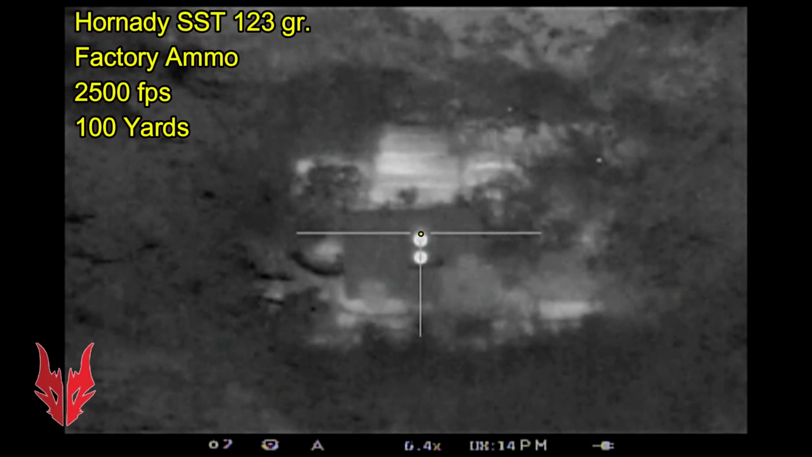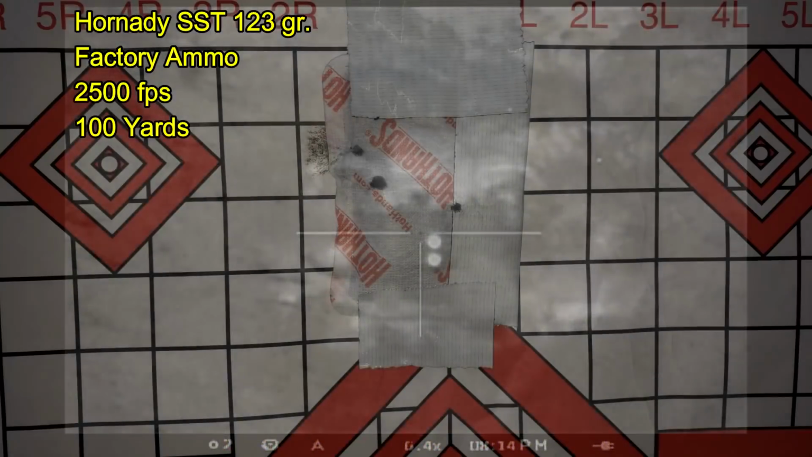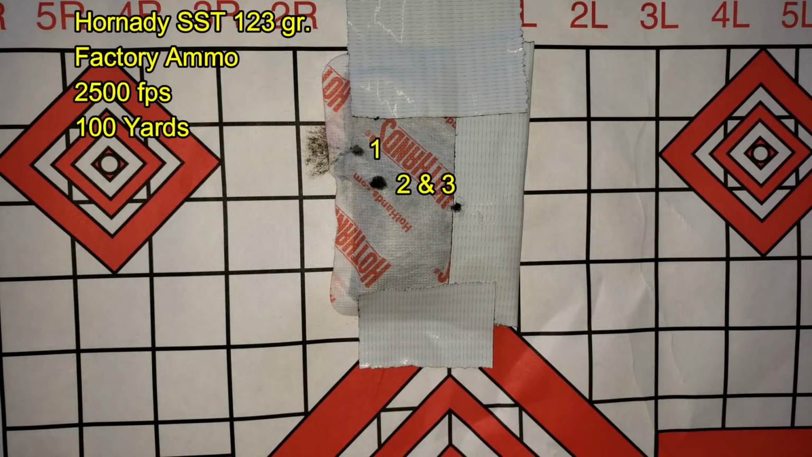Yeah, you're hitting pretty much dead center. And with just 3 shots, I was zeroed at 100 yards and ready to hunt.